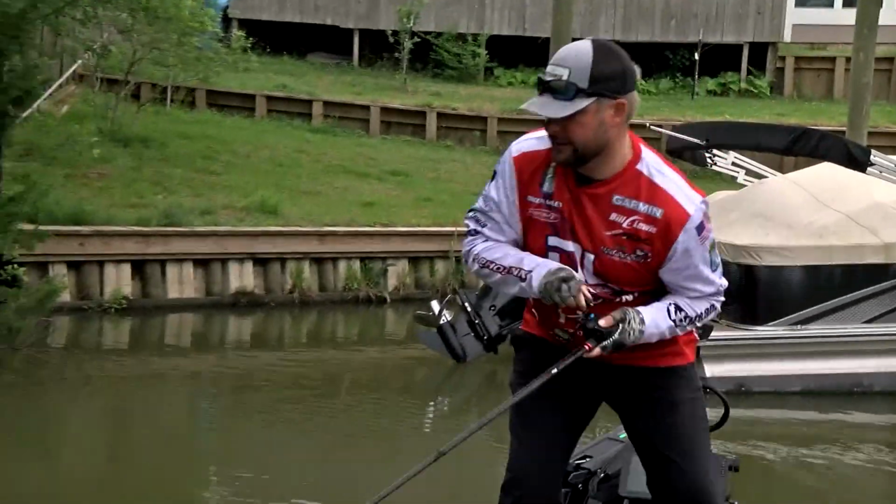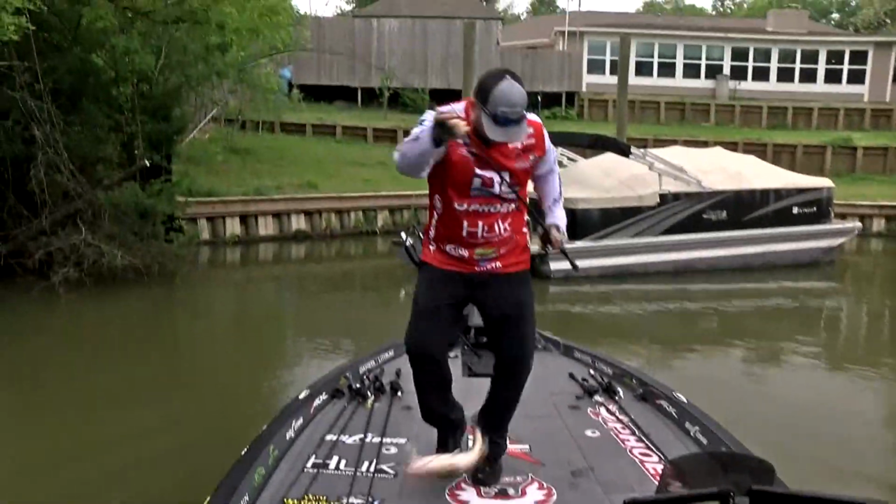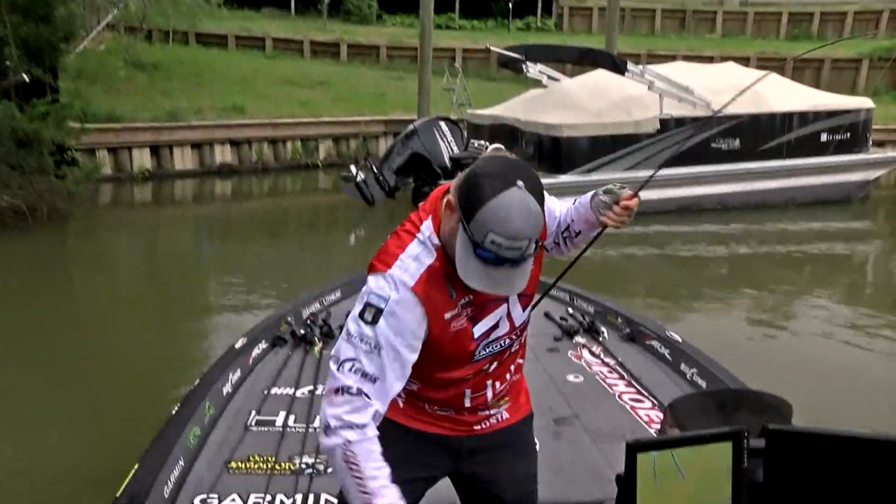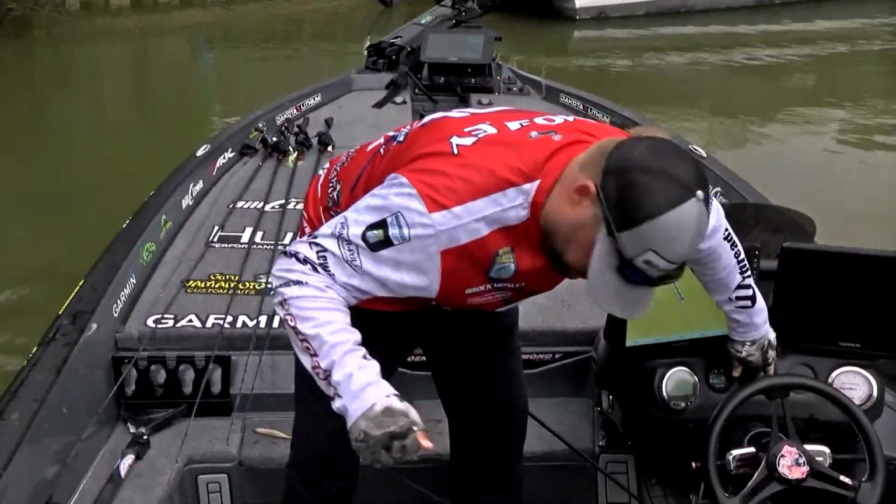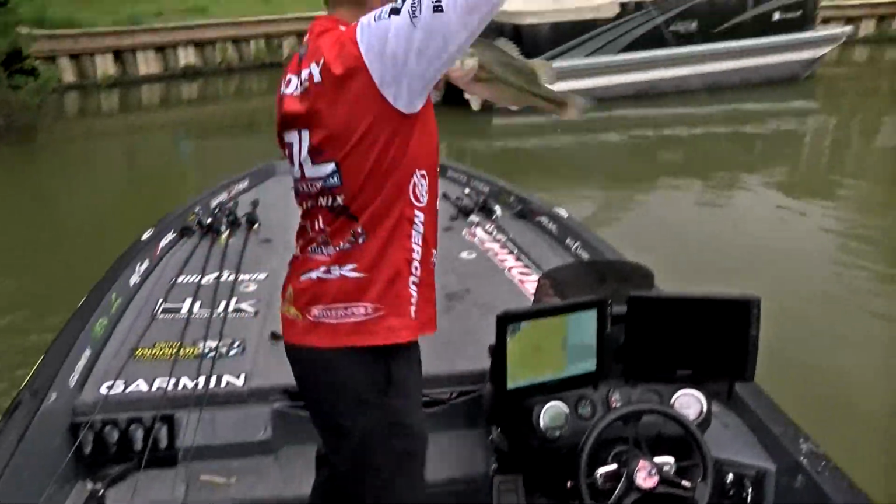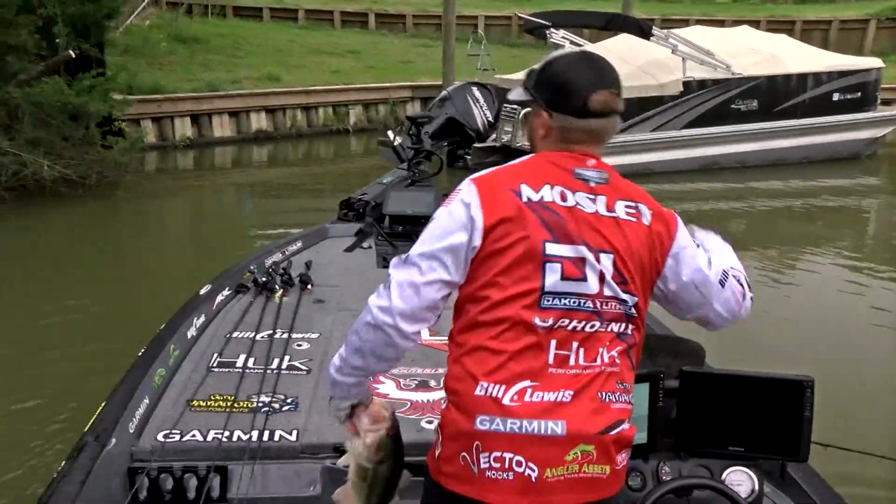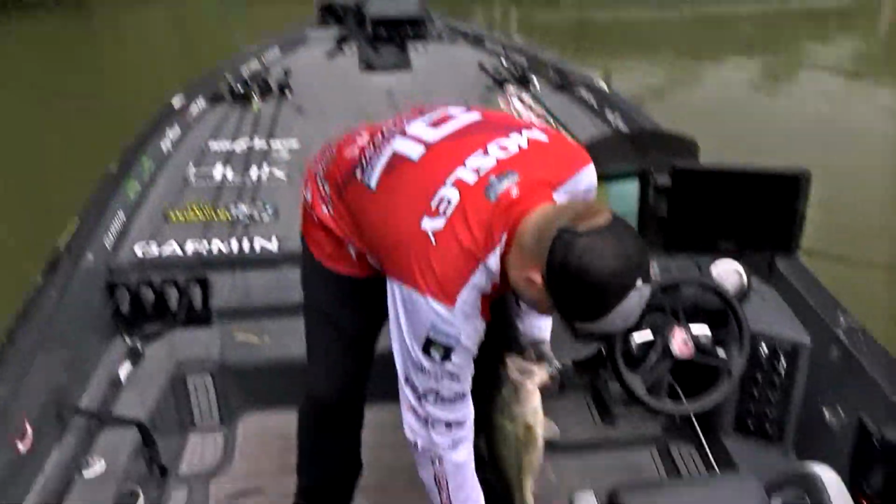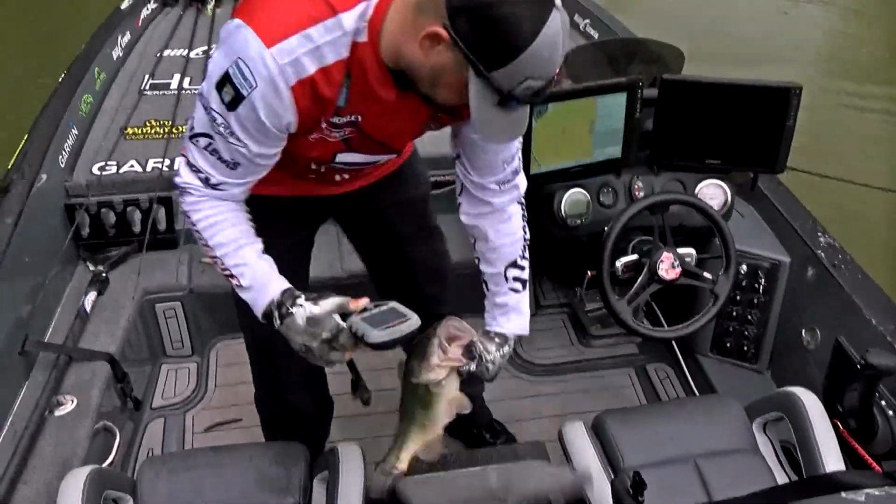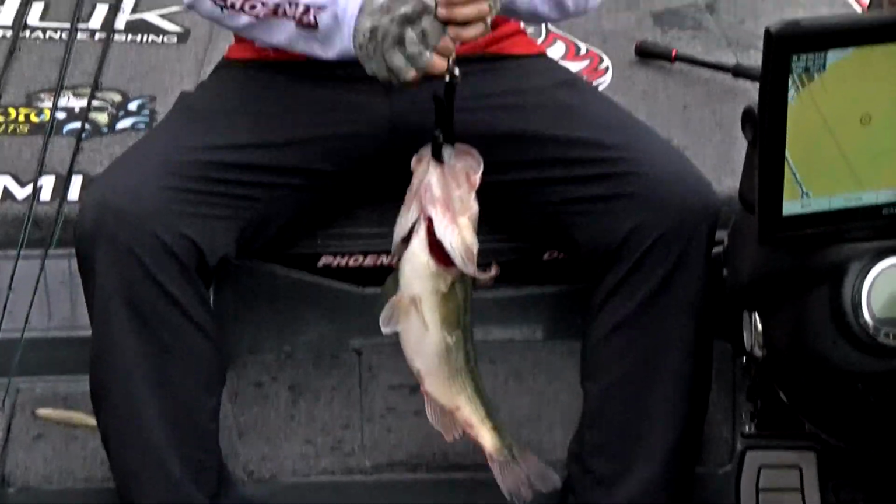Oh God, that's a big one. Yeah! Woo! Thank you, Lord. He hit it out here in the middle of nowhere and was mad, son. Yeah! 3.5 pounder.